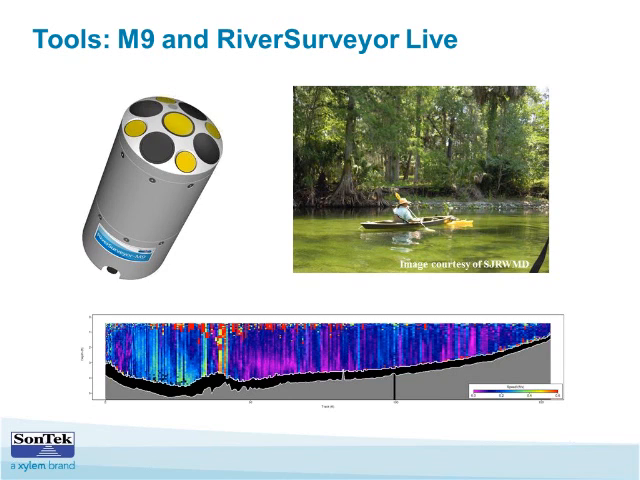So this is what the team has been using for several years now to do their normal baseline work for discharge measurement. Initially, they have the M9. The M9 is the image up here on the left for those of us who are not familiar. It's an acoustic Doppler current profiler, and up till now we've used it just for river discharge measurement. The software it's used with is called RiverSurveyor Live, and here's a cutout of what the discharge measurement will look like as you're transecting a river or a stream and your velocity data is showing up.